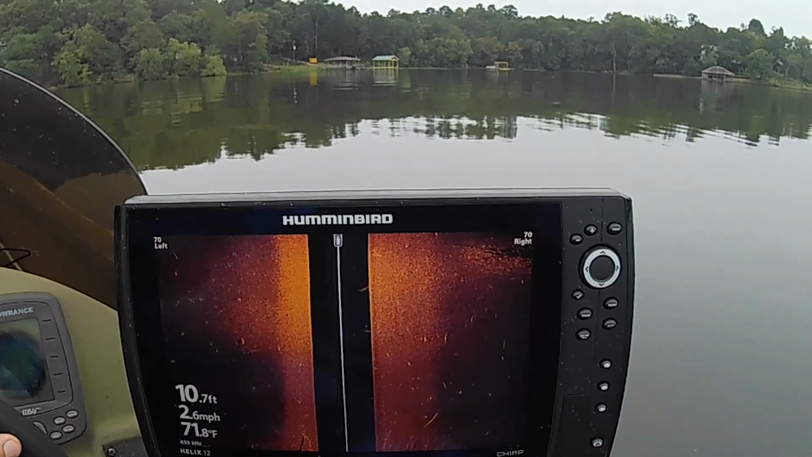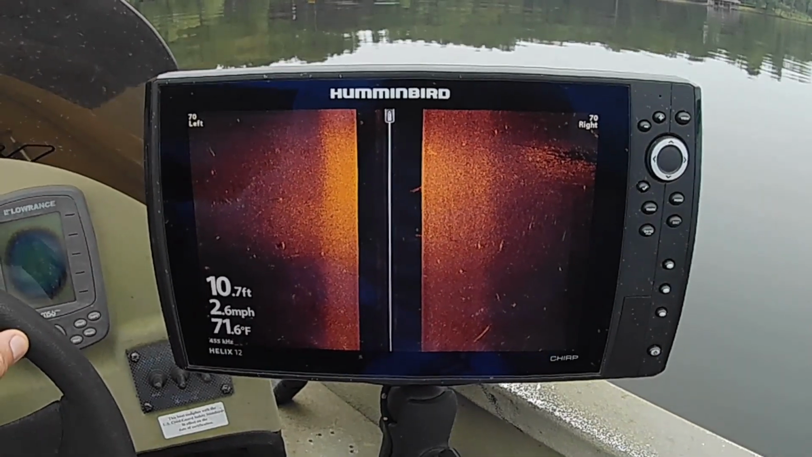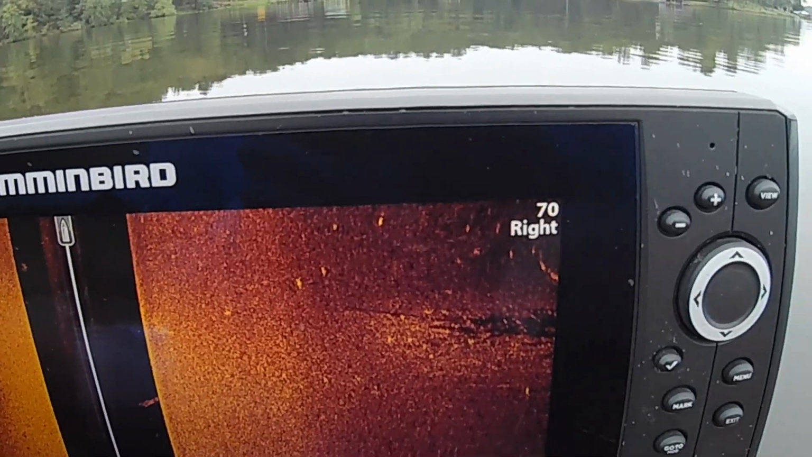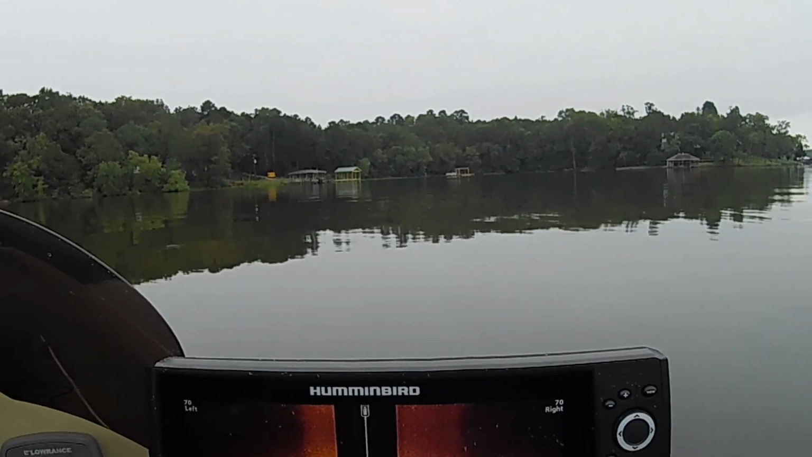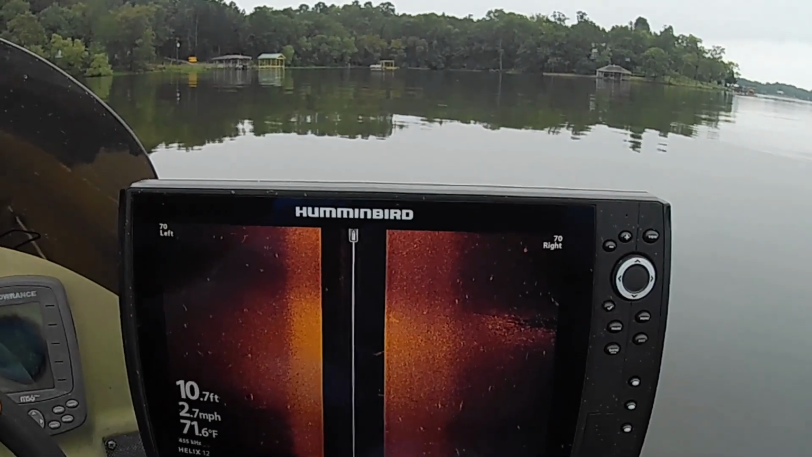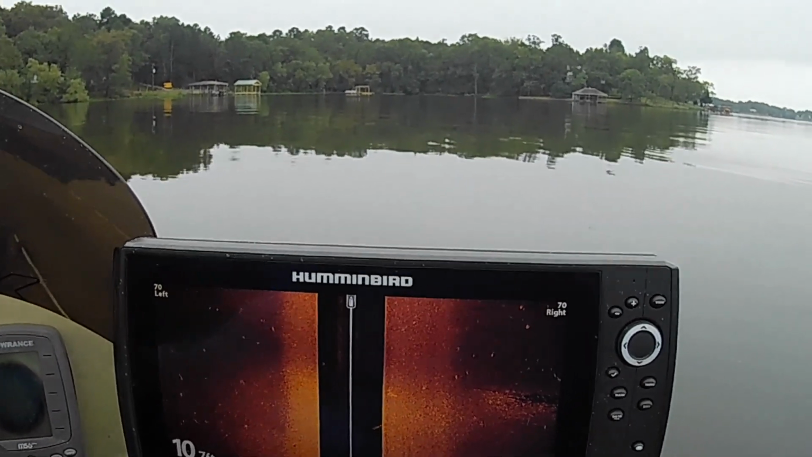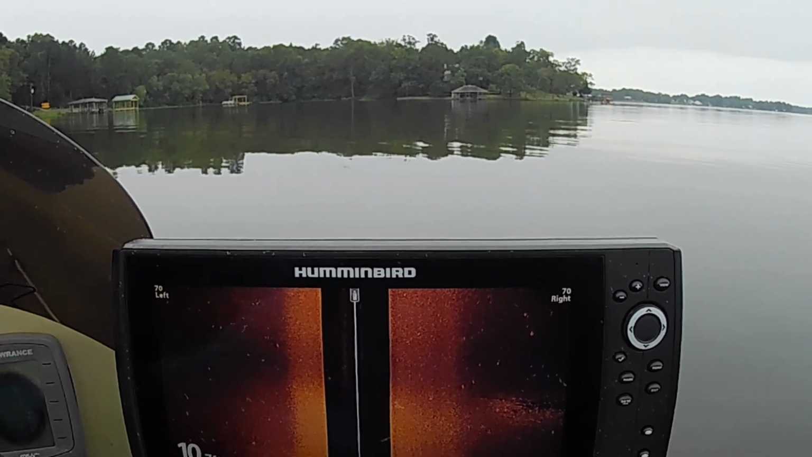What I'm doing is I'm looking around for brush and laydowns and all that kind of good stuff on this lake. I don't know if you can see right there. Looks like there's a bunch of brush and stuff piled up right there. I think I'm gonna throw the little live scope over there on that and see if we can't find some fish. But one of the first things that I noticed about the lake today when I got out on it is it's a lot of bubbles coming up.